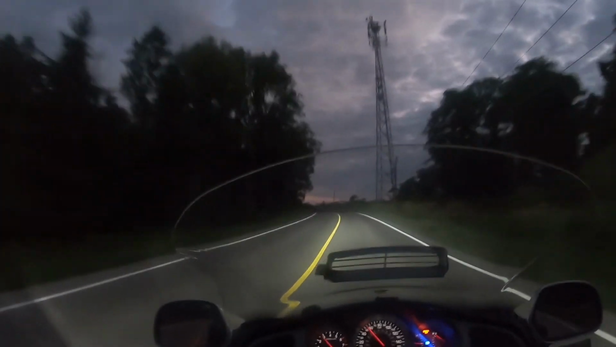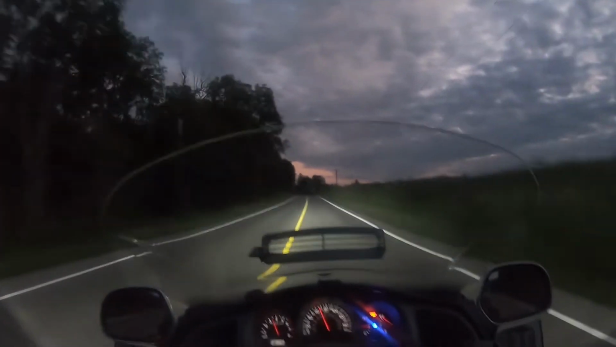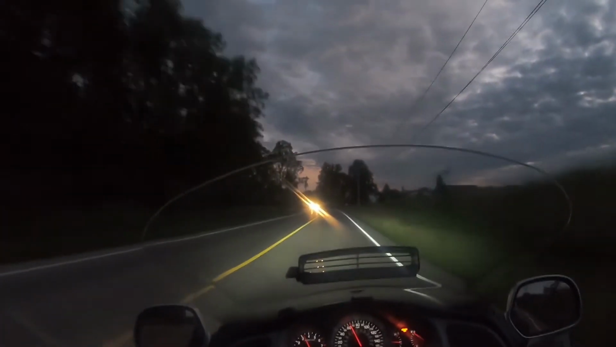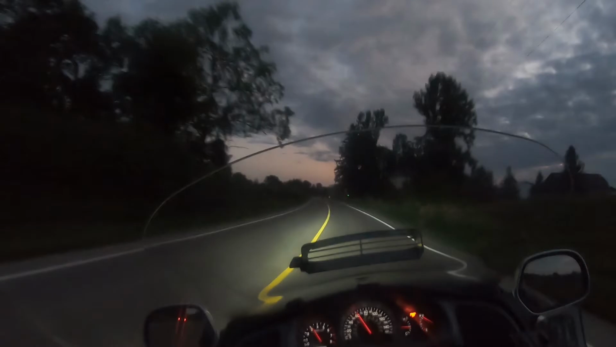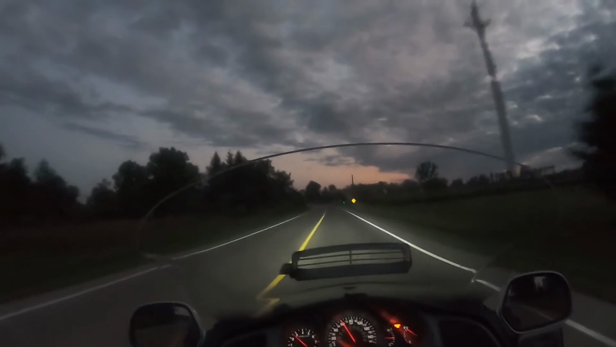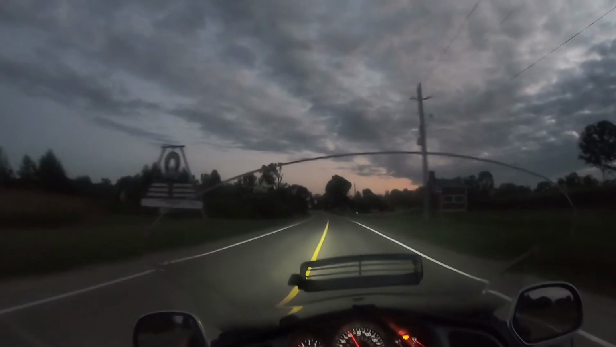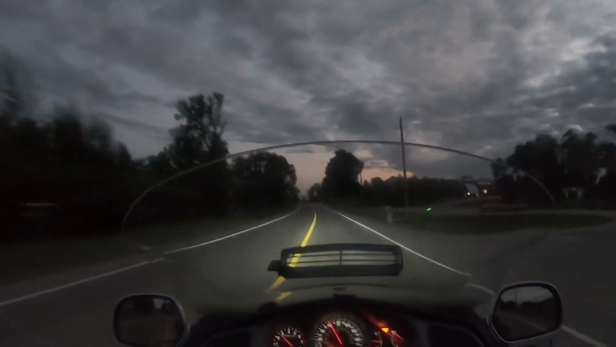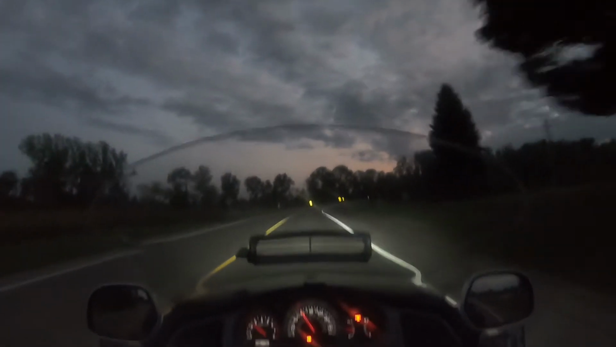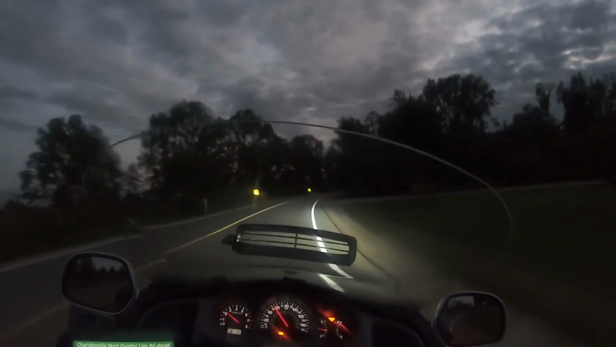Running in 4th or 5th gear. Using the engine as a brake. No need to slow down too much. Perfect speed for a perfect corner. Roll on through. This is what I want to see when I'm 90 and can't get out of bed. I'll still be able to look at this and say, oh yeah, I did it. I did it right. This is what I want.